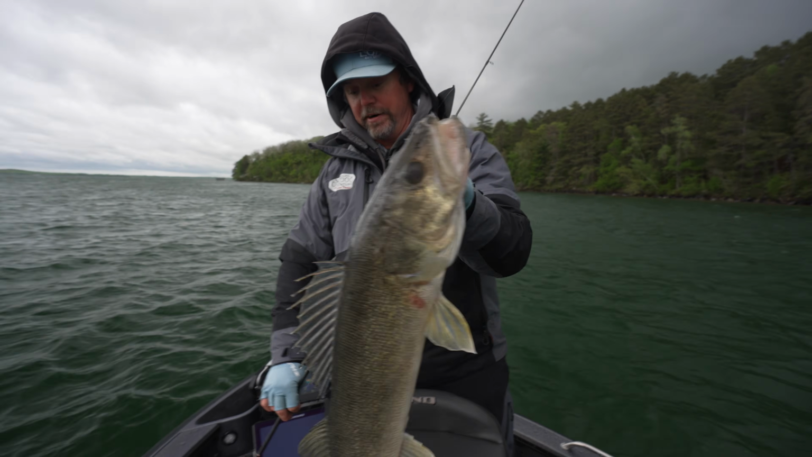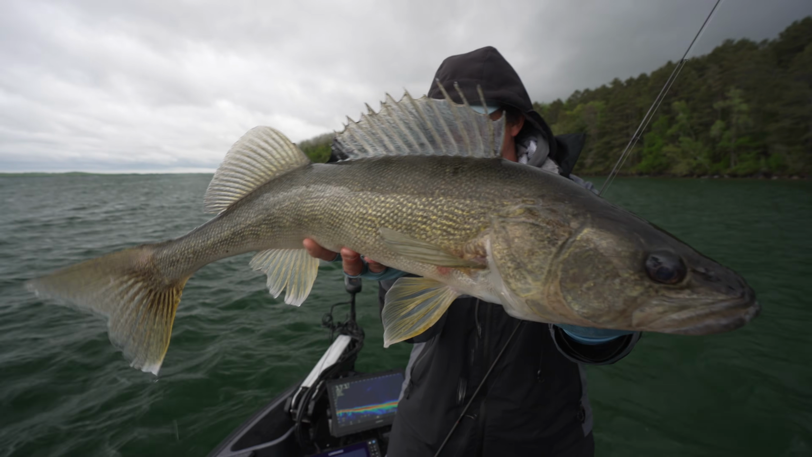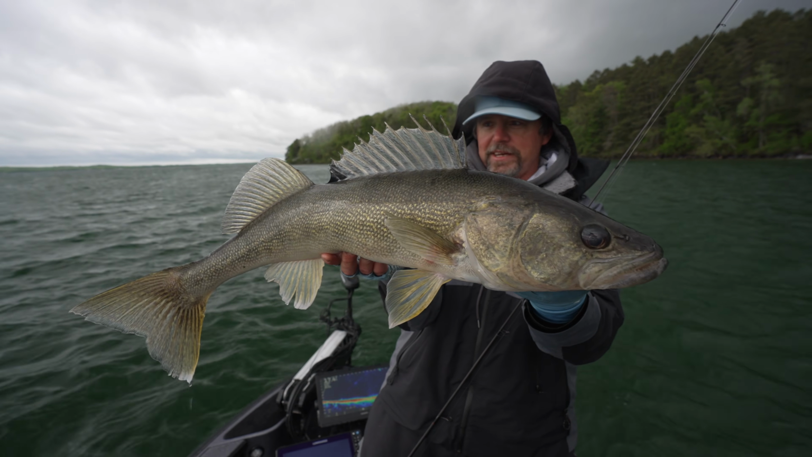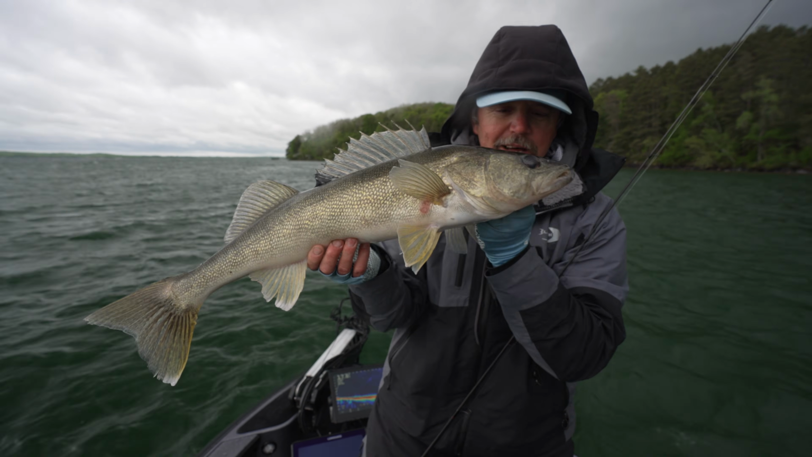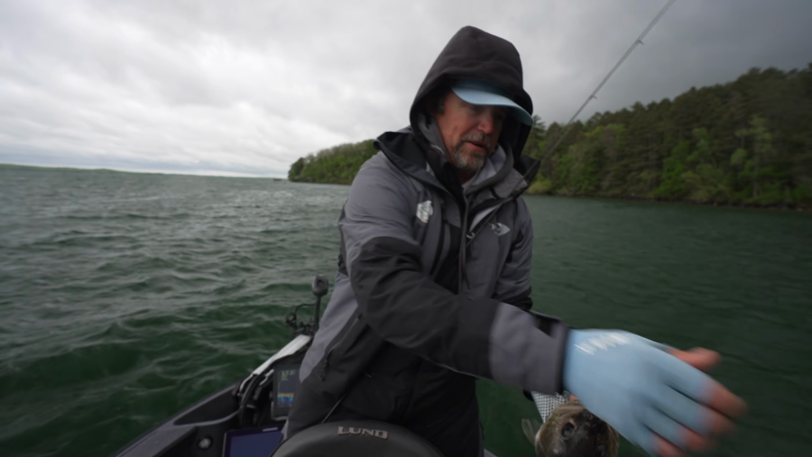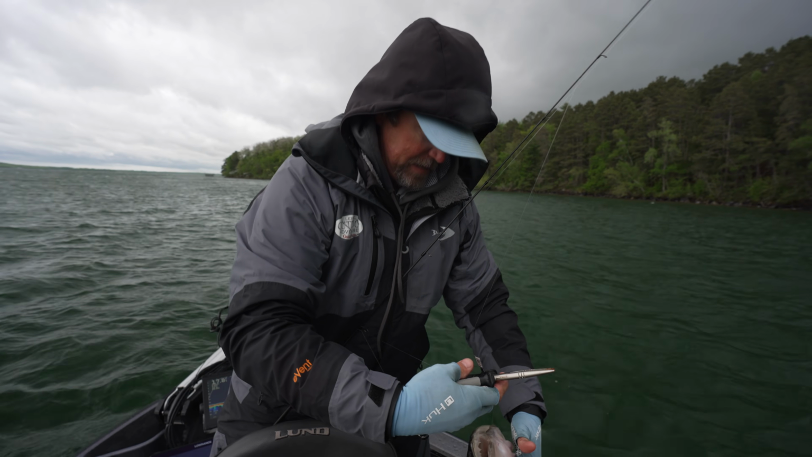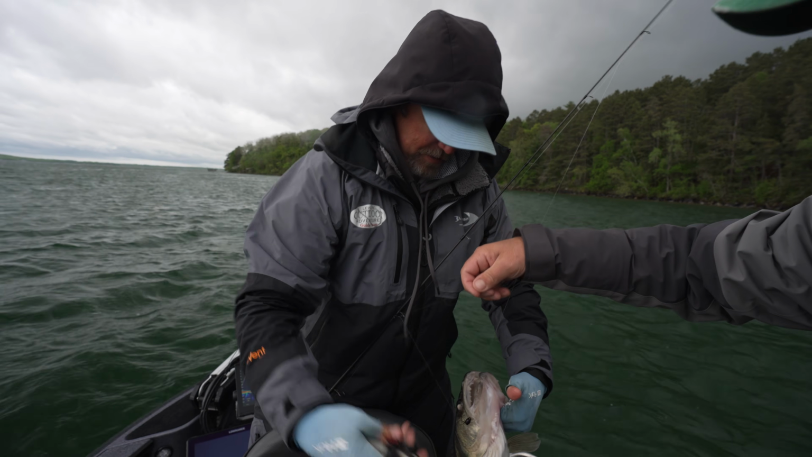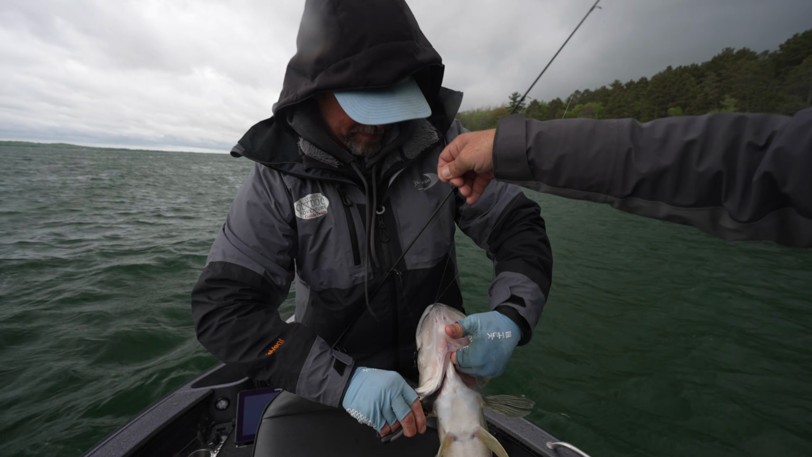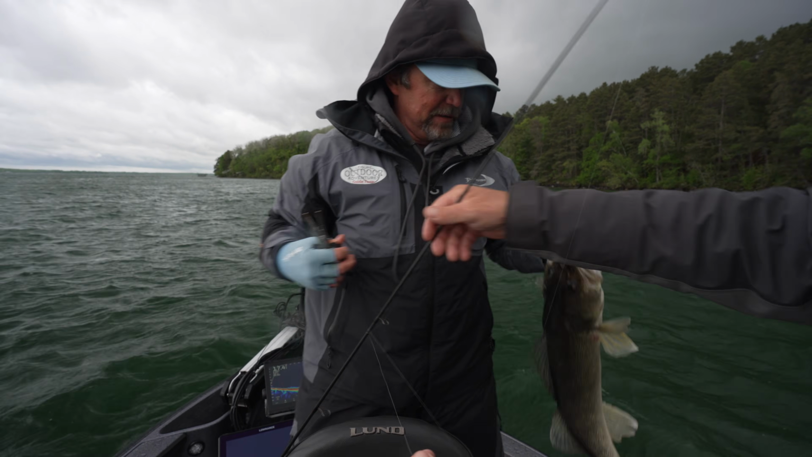That is a proper tournament grade Leech Lake walleye. Look at that beautiful fish. Healthy too. Look at him, he's photogenic, sticking up for you. Oh, I just love him. Beautiful fish. So let's talk about it, get him a quick measurement, let him go. You want to hold this for me, somebody? We want him to be good and healthy. You can see this minnow when it pops out. There we go. We'll let him have that meal. Look at that.